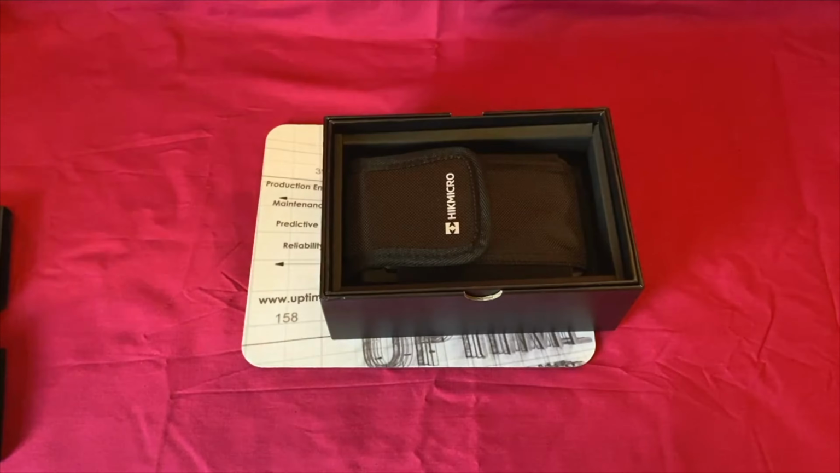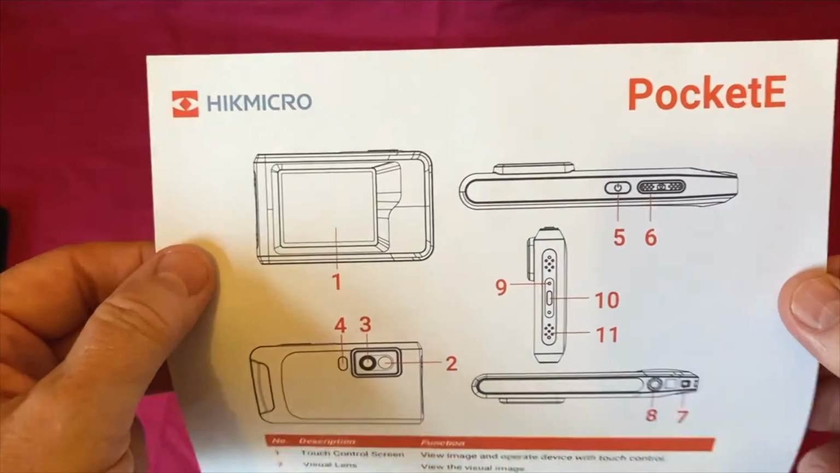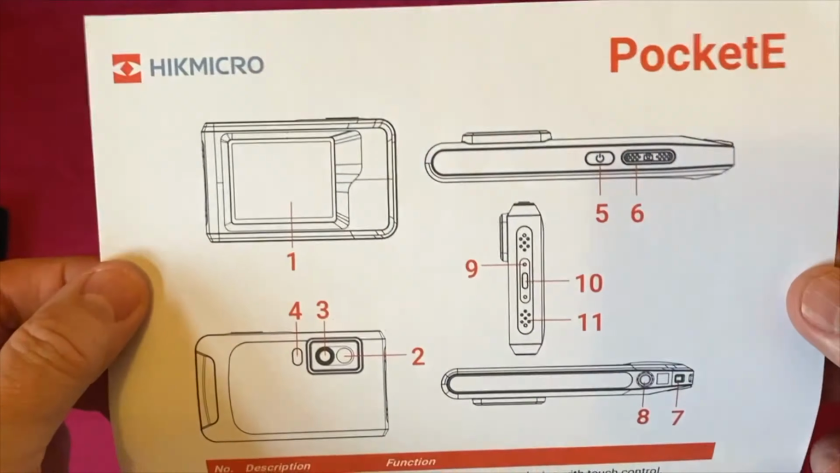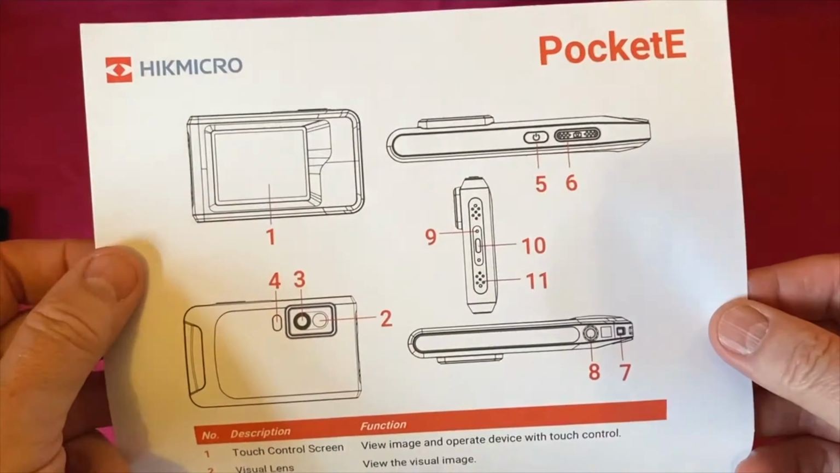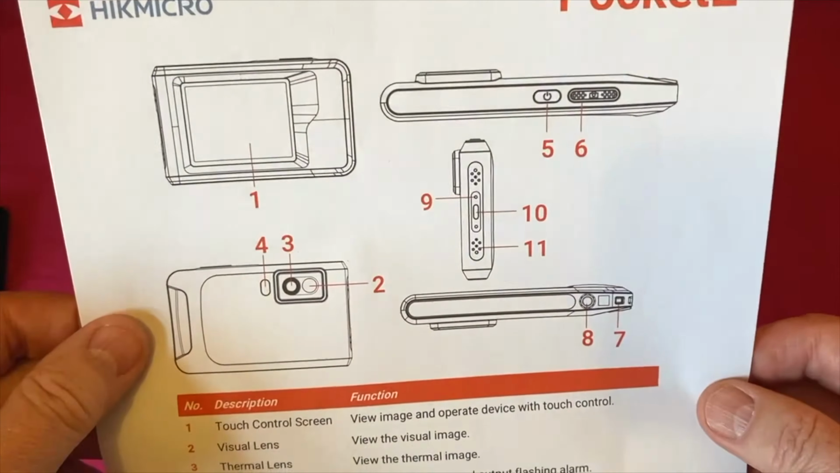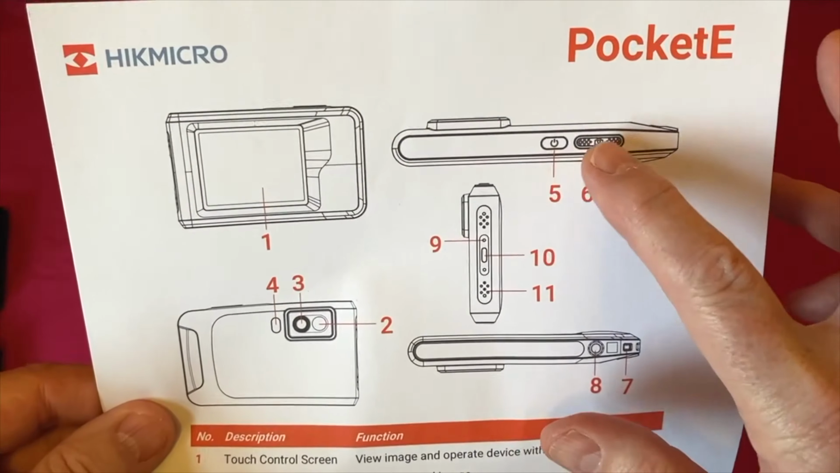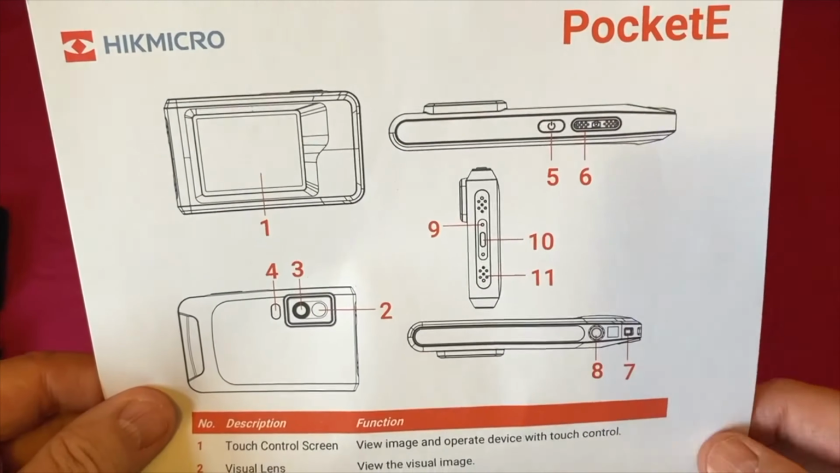So it's called the PocketE HIKMICRO. And when I first saw this, I'd heard of HIKMICRO, but I thought this said HIKMICRO. It's pronounced HIKMICRO, kind of got a silent E in it. So this is that blown up image of all the controls on it. There's only 2 buttons on it. There's a power on, power off, and there's a capture image or capture video.